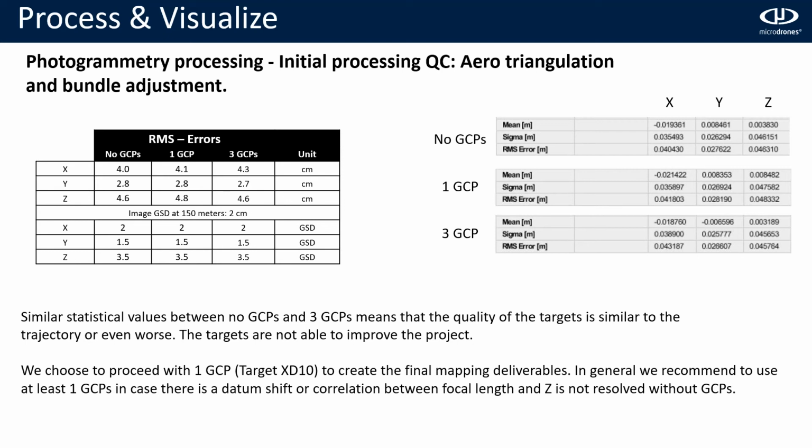That's why it doesn't matter how many GCPs we use during the initial processing, these GCPs don't improve the quality of our trajectory. For this case, we will choose to use one GCP, the target XD10, to create the final deliverables. And this is because we usually always recommend to use one GCP if you are using direct georeferencing technology.